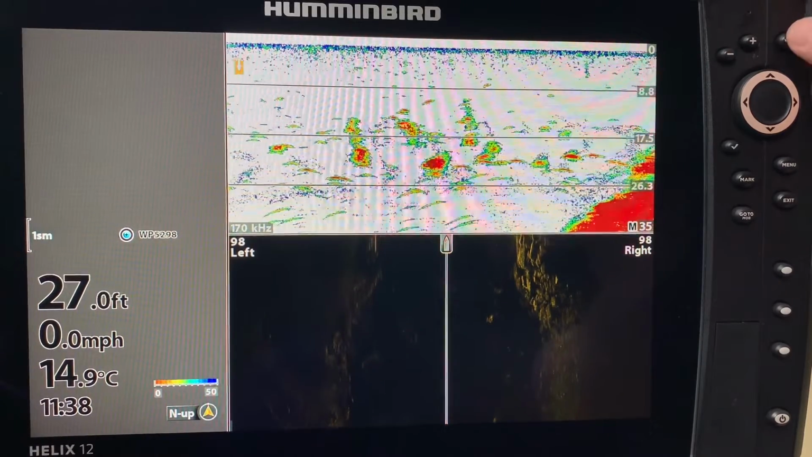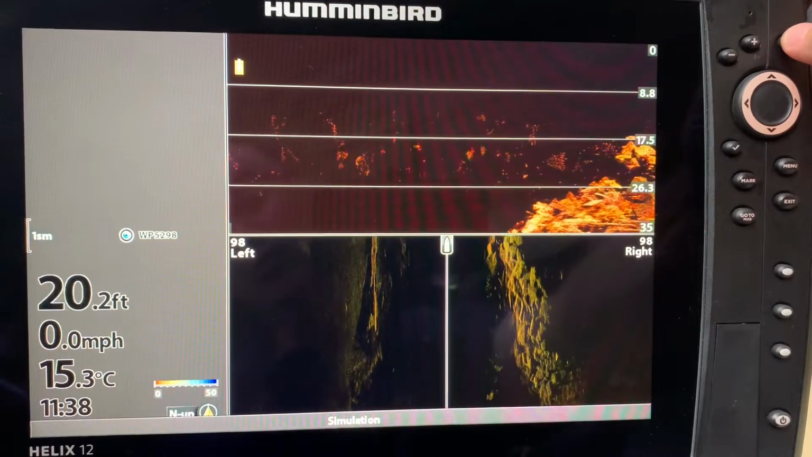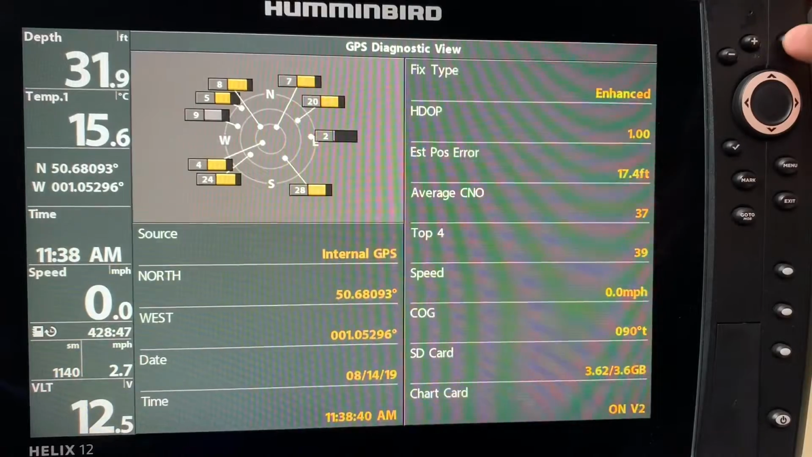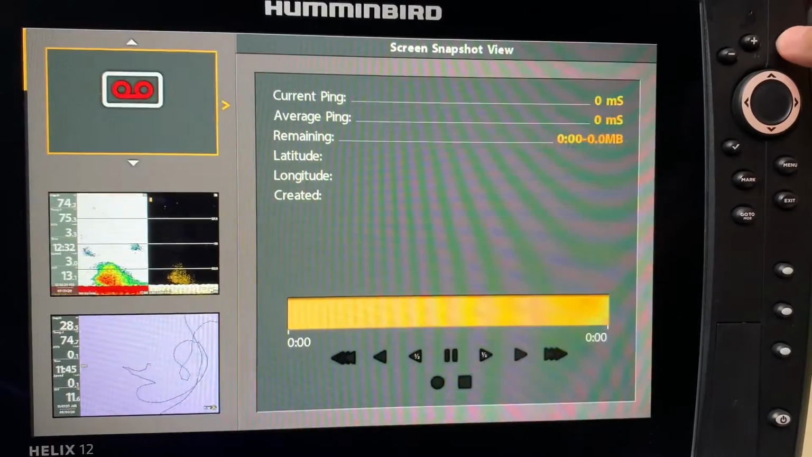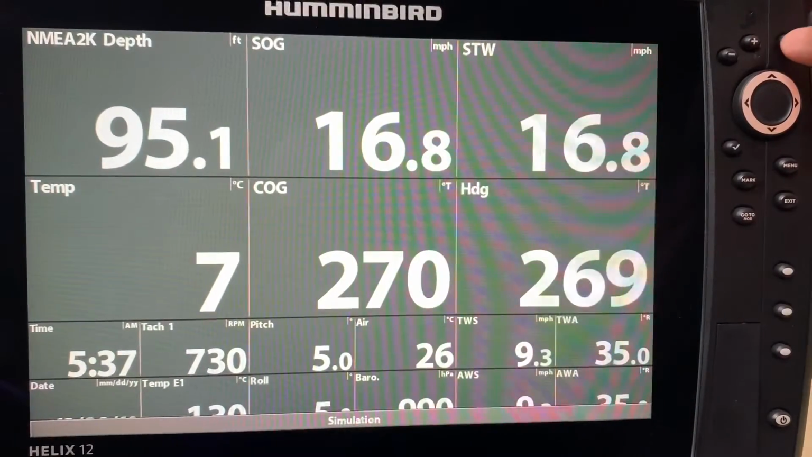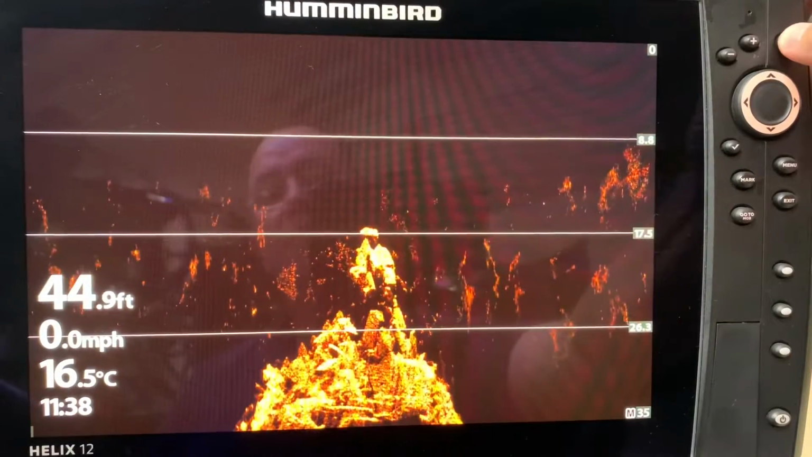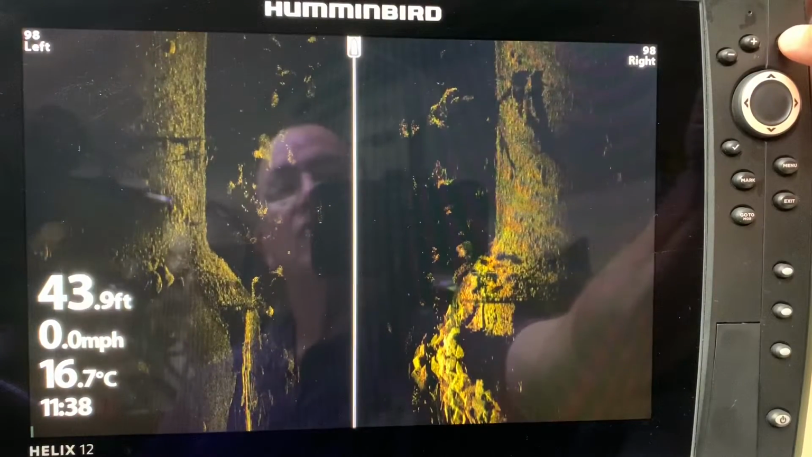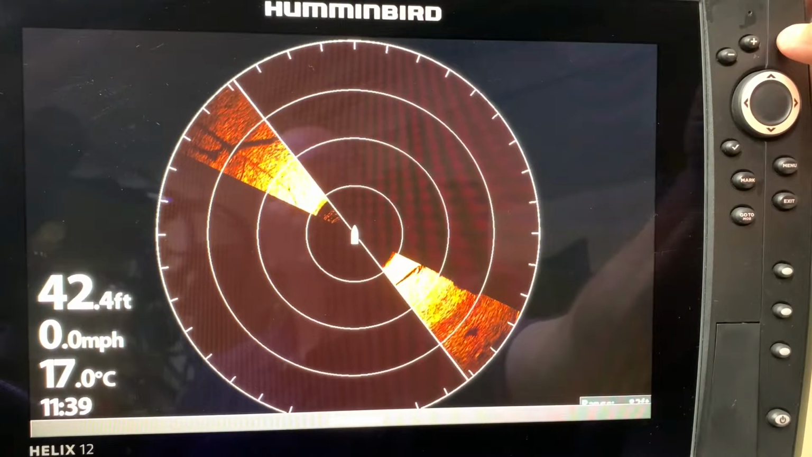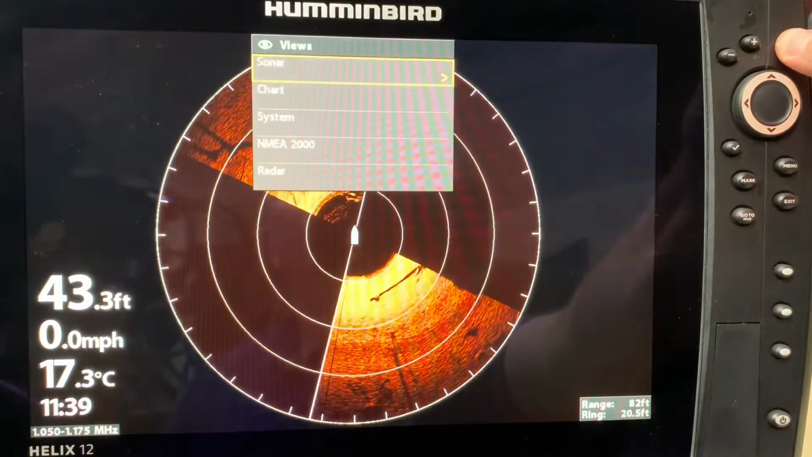For example, if I hit my view button, it is going to show me different views, and I go through one at a time, and it is a very long, drawn-out process. I am in simulation mode, so I'm getting radar and NMEA 2000 information, and it is just not remotely time management effective. So I need to just press and hold the view button.